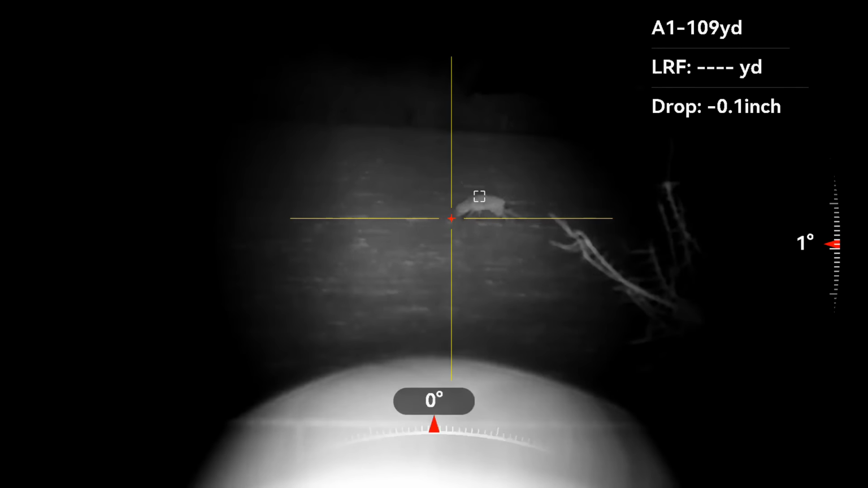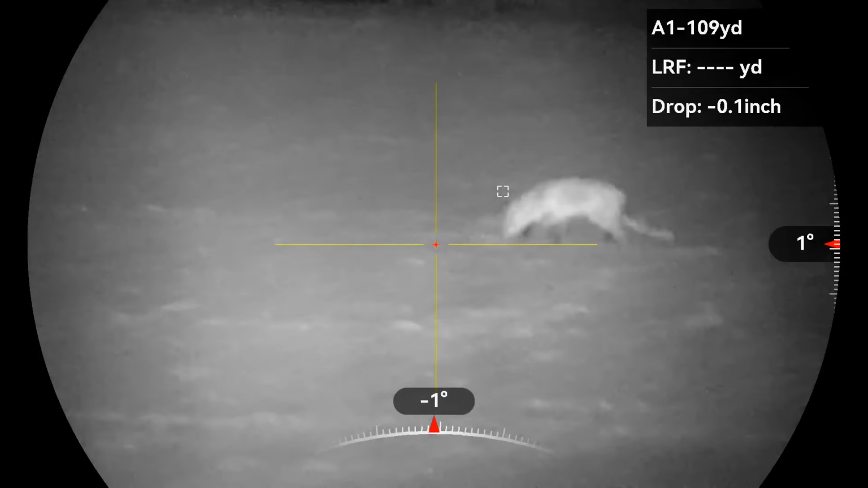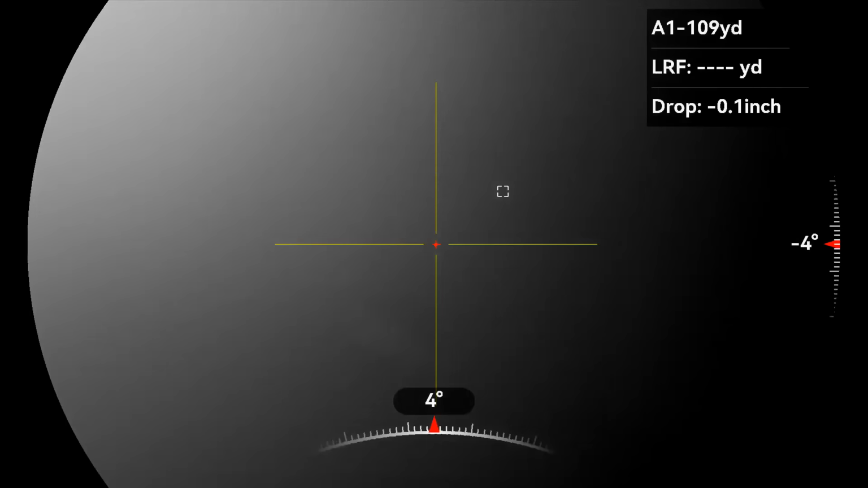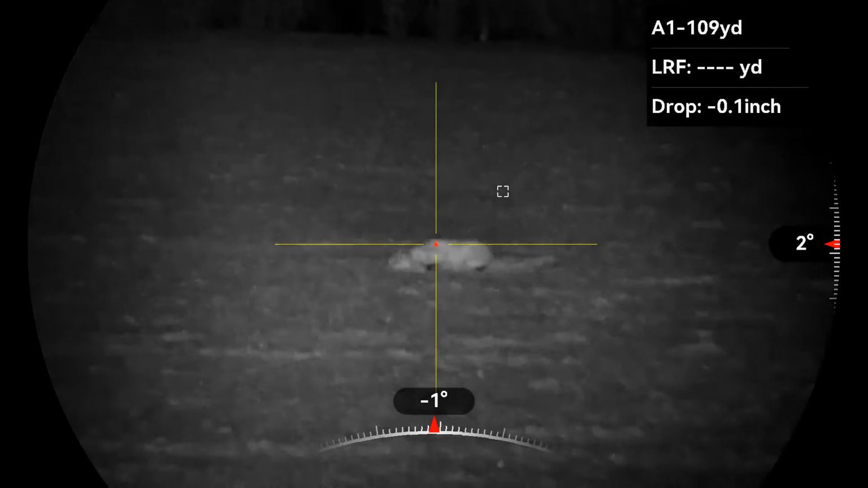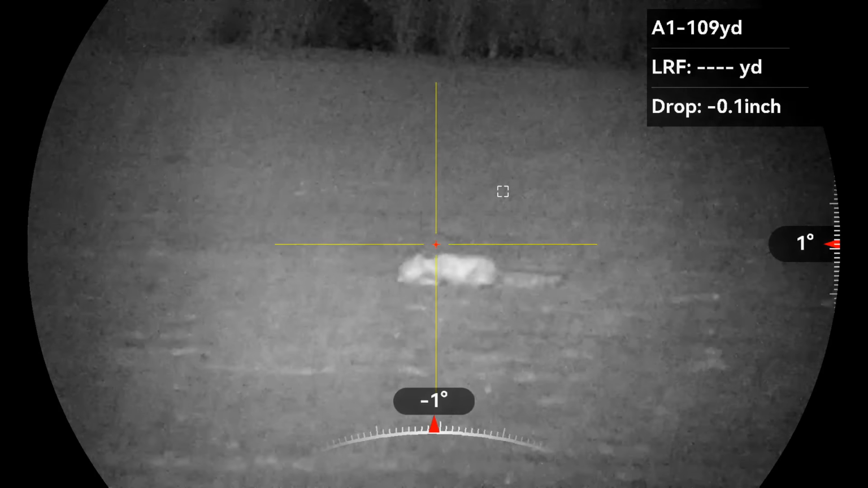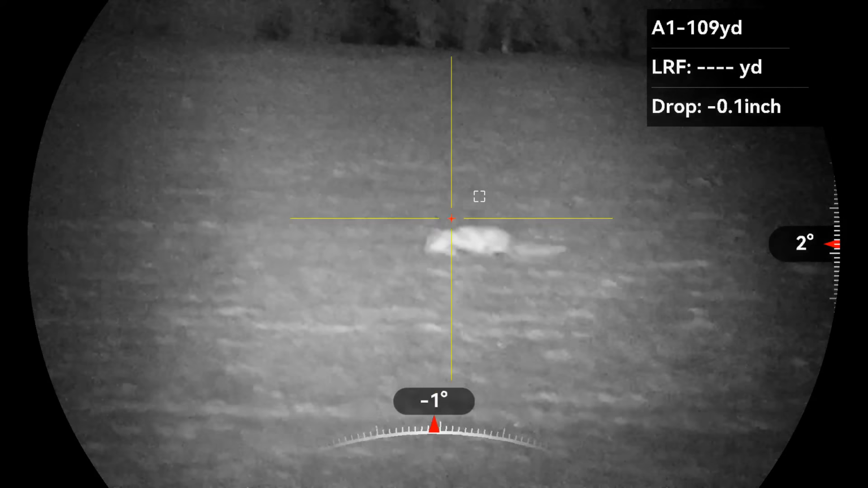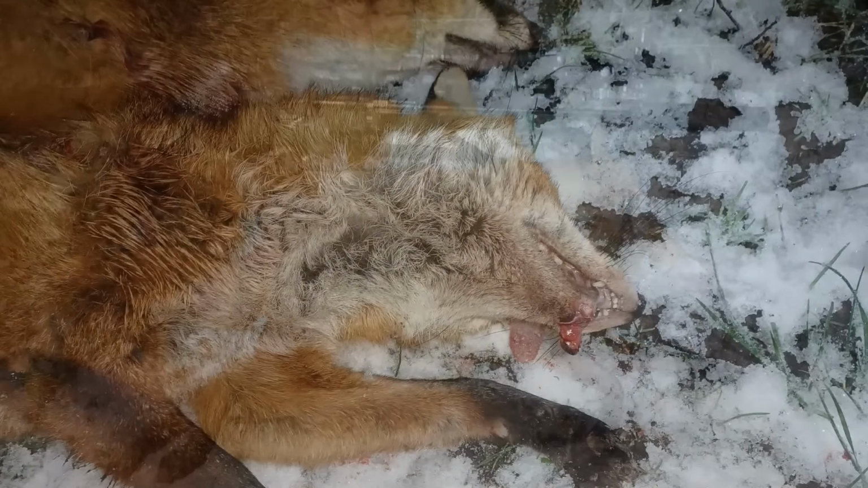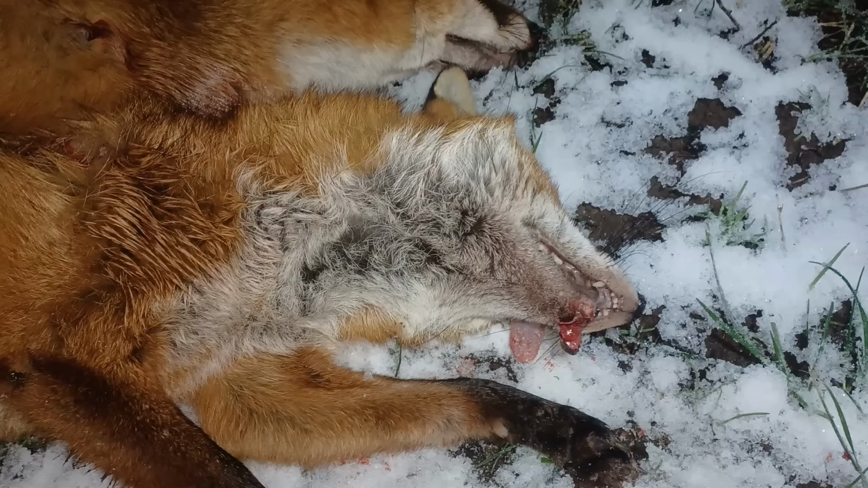This poor critter was in bad shape, limping, one eye, and I think it had a busted lower jaw. You can sort of see the damage to its lower jaw. Must have got hit by a car at some point.